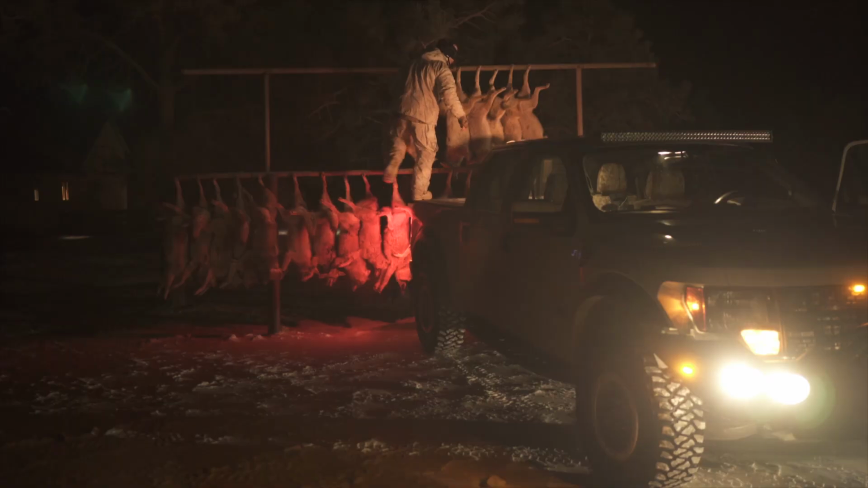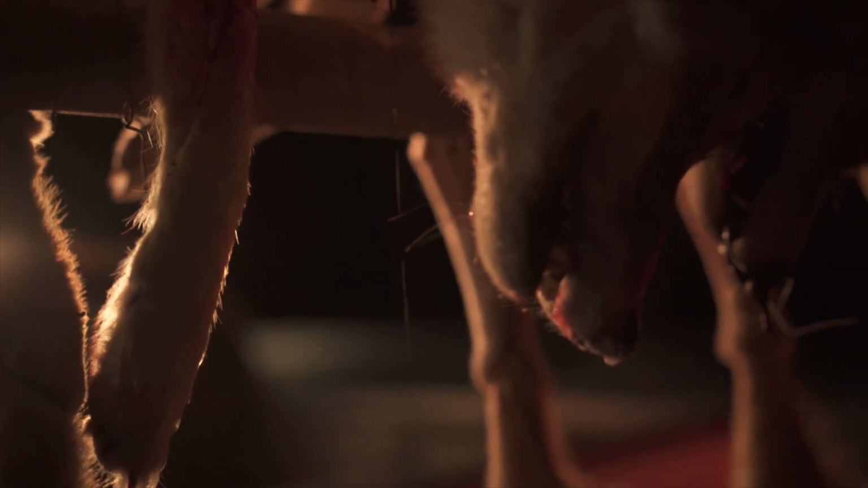It's not ketchup. Not Kool-Aid. Our blood freezes right when it drips. I drove up there the other day and there was 3 coyotes just laying on it. And almost every night we drive by here, we see one out there.